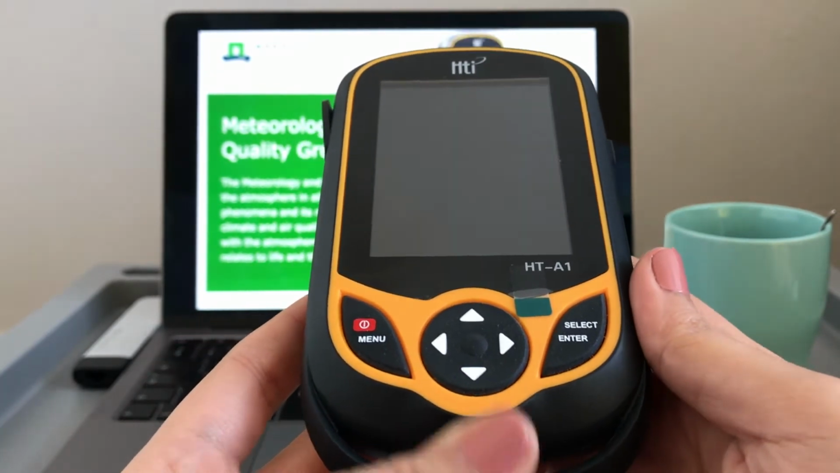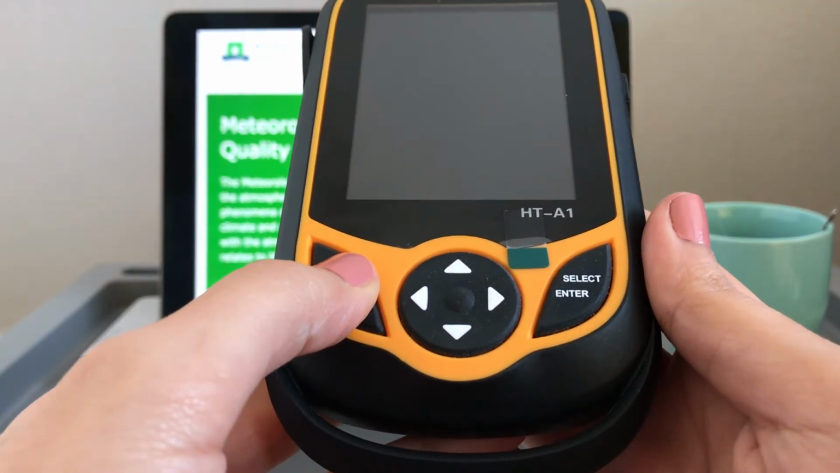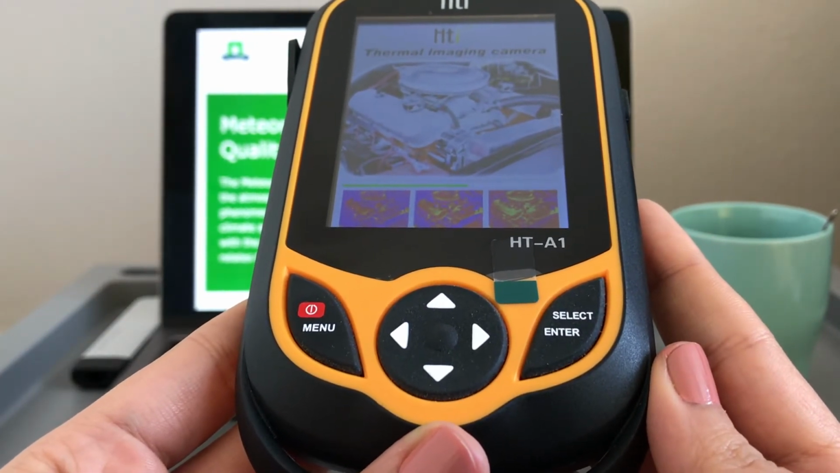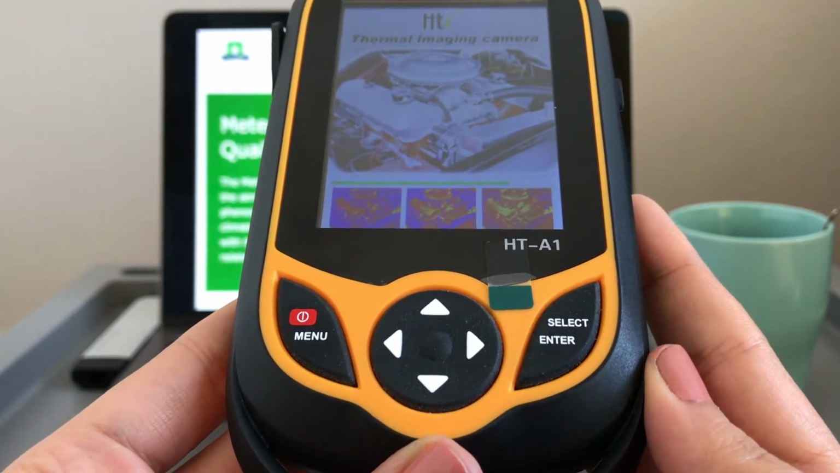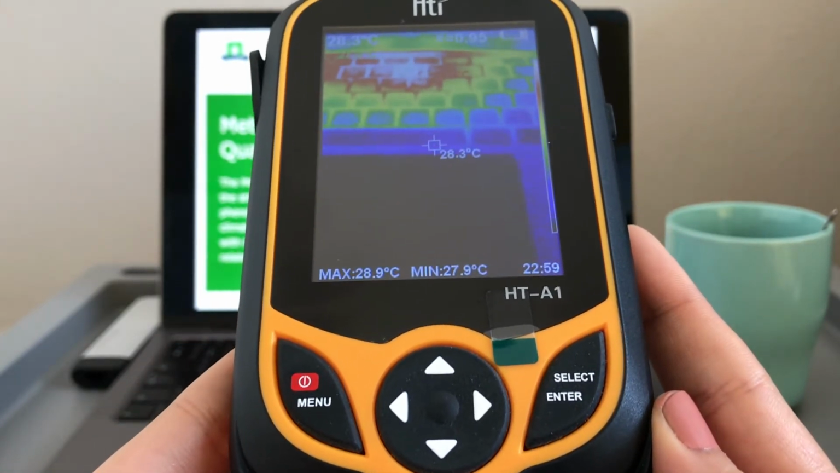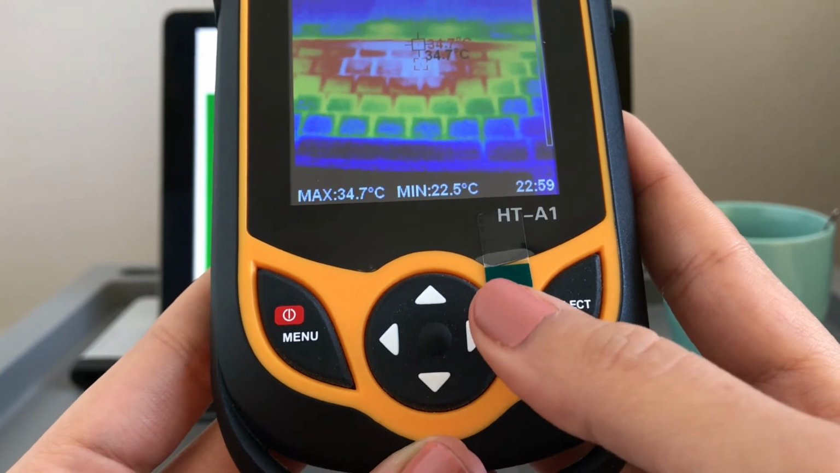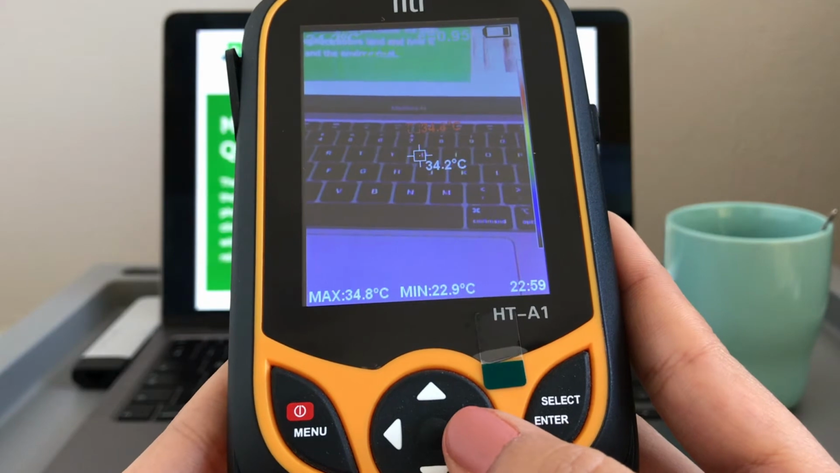To start, I first need to turn on the instrument. To do so, I press and hold the menu button for some seconds. Now you can see the infrared screen from my keyboard, for example. If I press the right navigation key, I can also get the normal or visible photo.